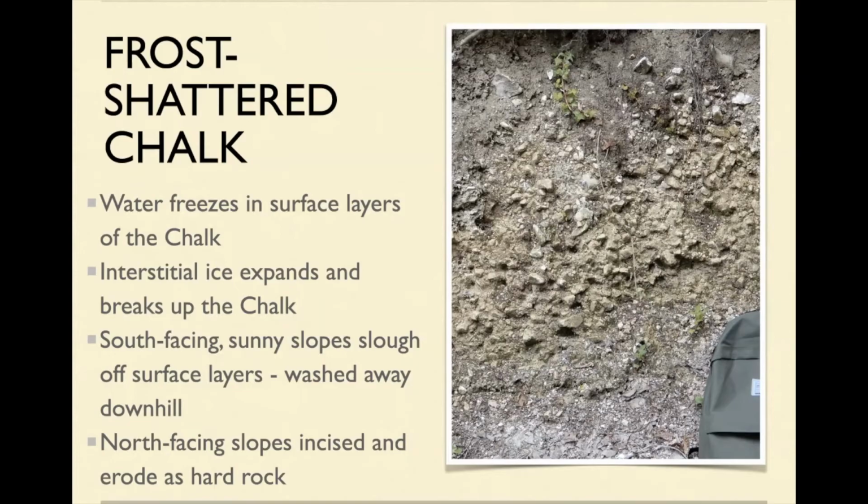But of course, it will still rain. You'll get melt. You'll get stuff coming off the top of the hills that will run down in these valleys, and basically you'll get erosion. So you get deep erosion on the north-facing slopes, and on the south-facing slopes, you get this even sloughing away of the surface.